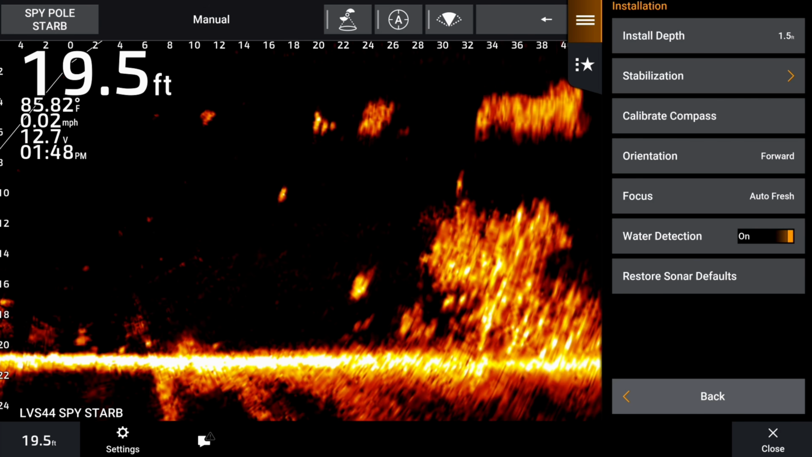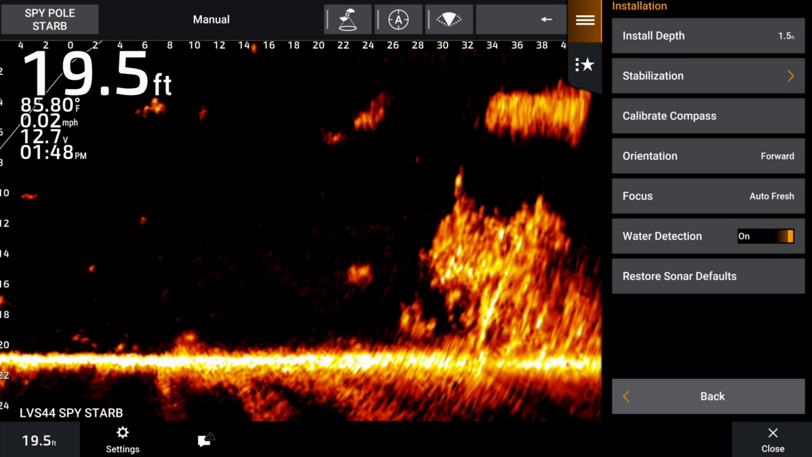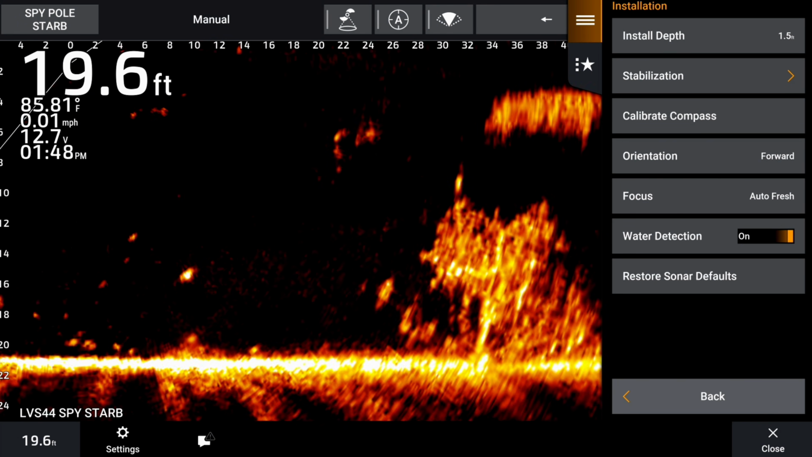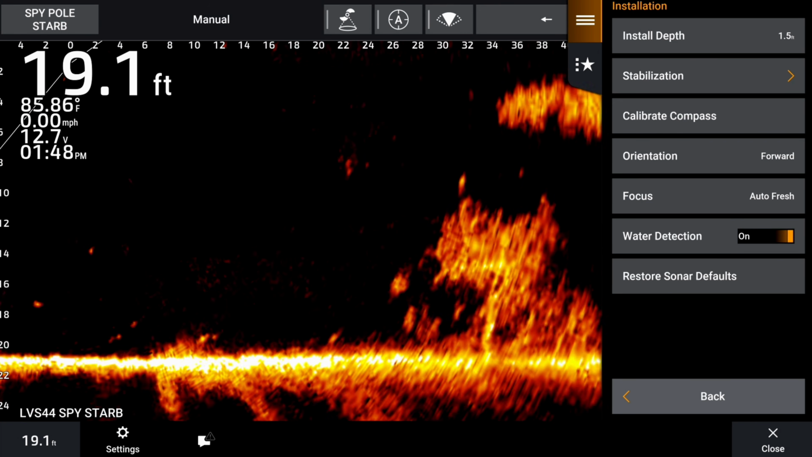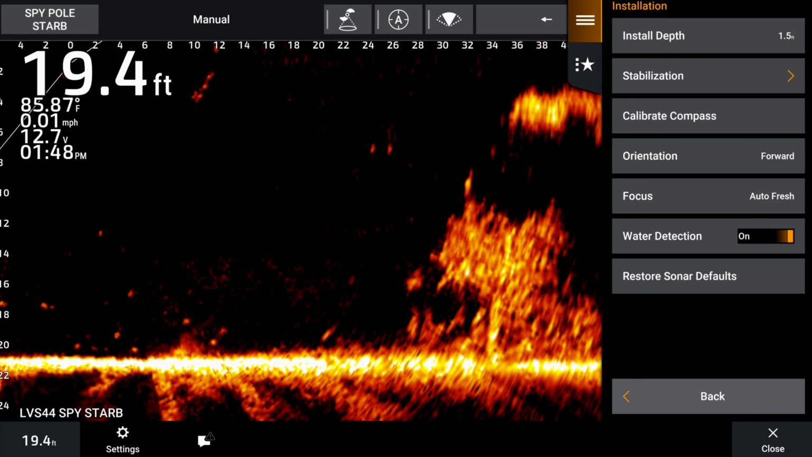Install depth is at 1.5. We've got our stabilization on. I've already calibrated the compass, and how you know it's been calibrated is you'll see that little direction arrow pointing on the screen, whatever direction the transducer's pointing, and we got it calibrated with no issues.